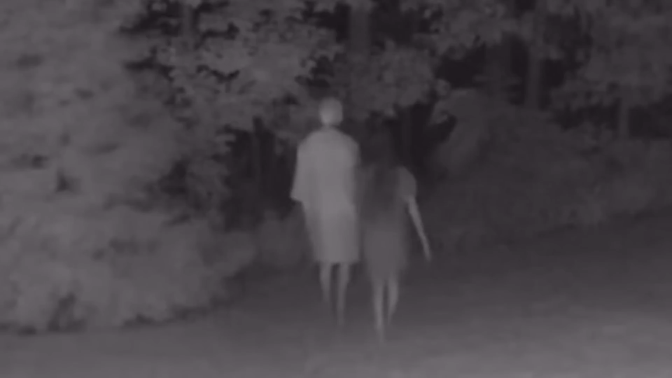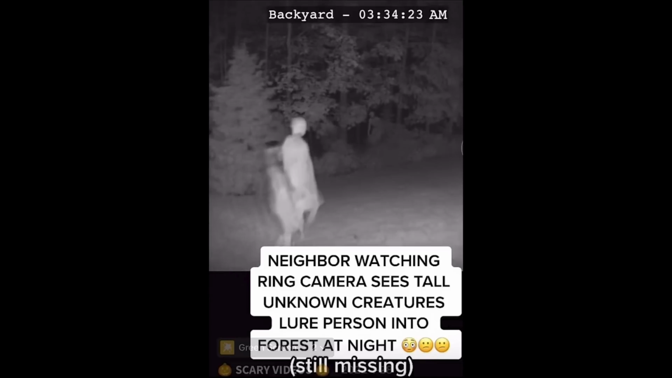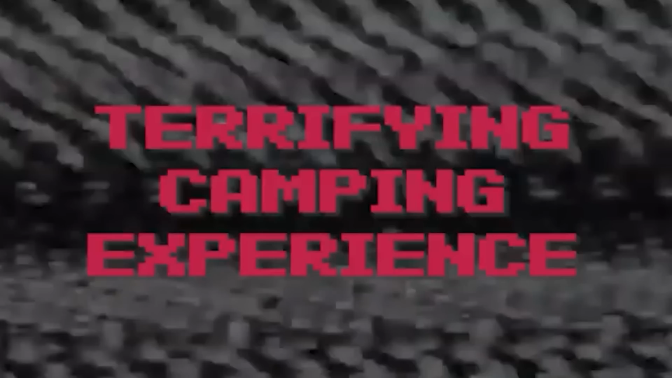See how the figure lurking in the forest is unearthly, having really long arms and a pale and emaciated form. Could this girl be hypnotized and kidnapped to be used to perform some sort of cultic activity? The owner of this video immediately reported it to the police after seeing it, though, up to date, the girl is still considered missing, this being the last place where she was sighted. What do you think happened here?